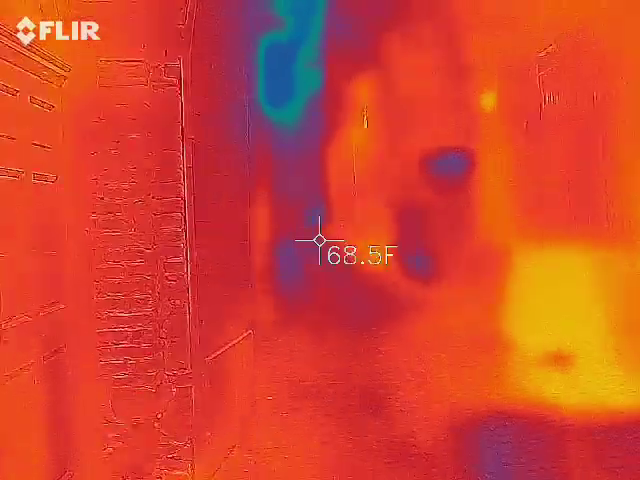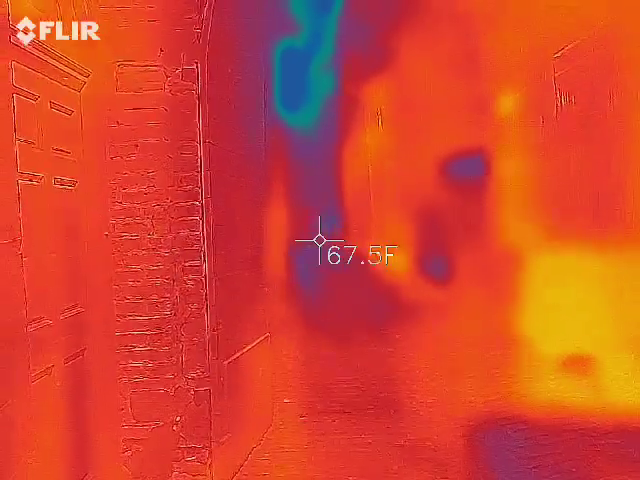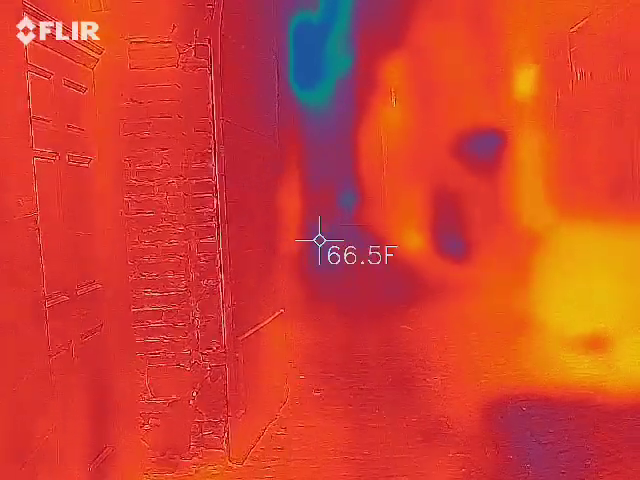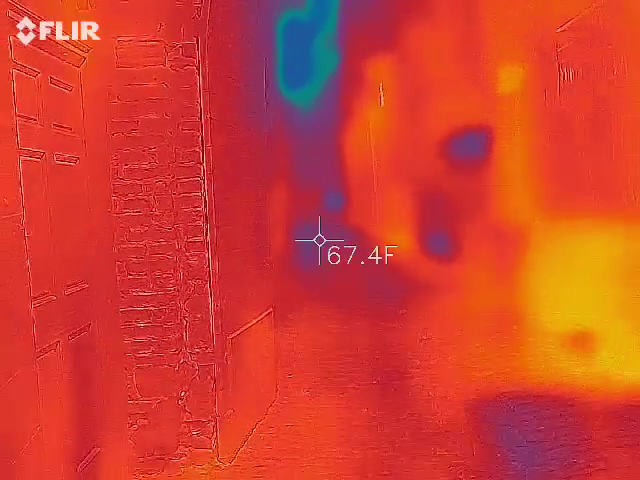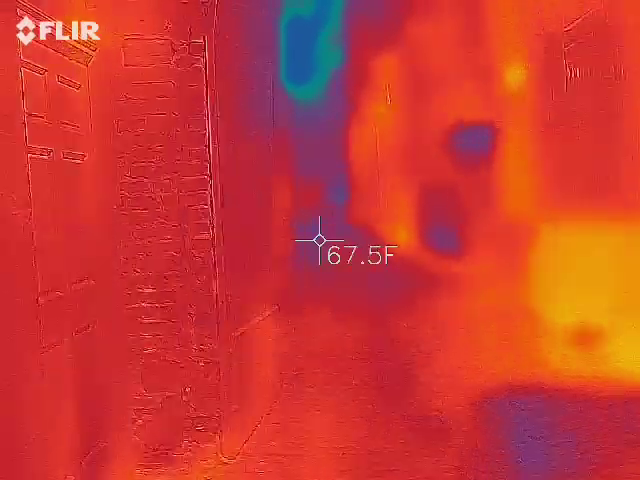I link them to the evidence folder on Facebook. I have a Facebook page for the cemetery, and that way you guys can actually see the comparison of where all the orbs show up. Just right on the floor. Huh. On the floor down there in the shadow.